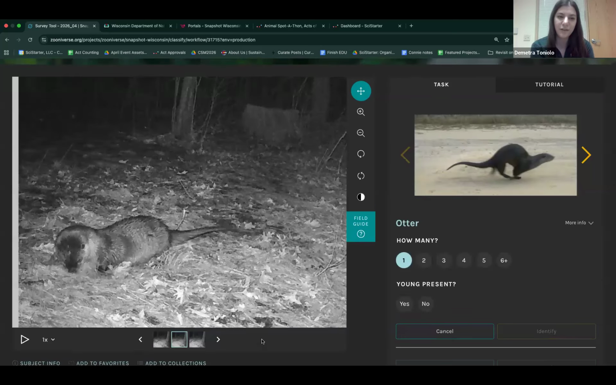I typically wouldn't identify an animal as young if it was by itself and I didn't have a reference for another. So if this otter had another one that was maybe half its size next to it, I would say that there were young present. But because we're just seeing one individual, there's not really any identification for otters on whether or not they're young or adults. Some other species like deer, we can see spots on the young, but with otters, it's mostly going to be a size comparison. We don't have any other otters in this image to compare it to.